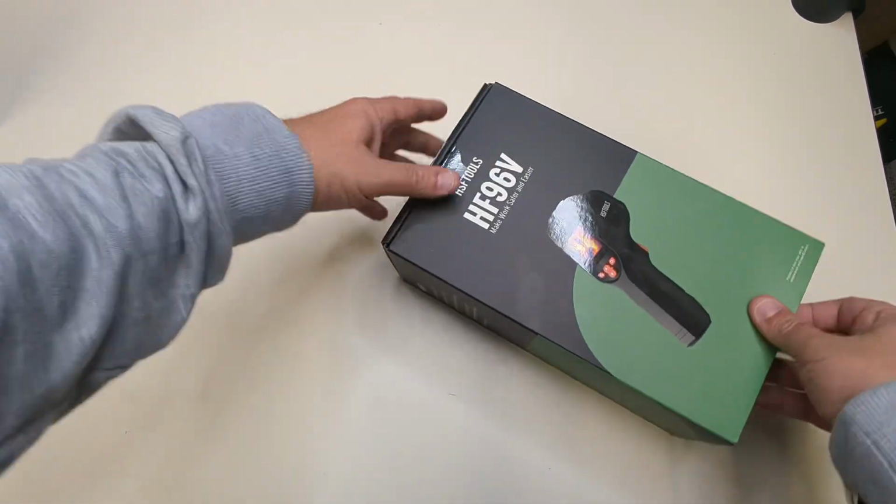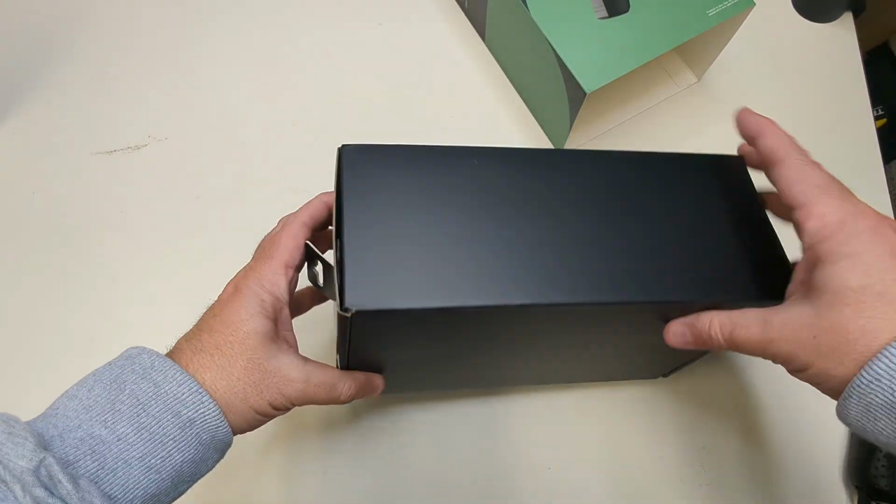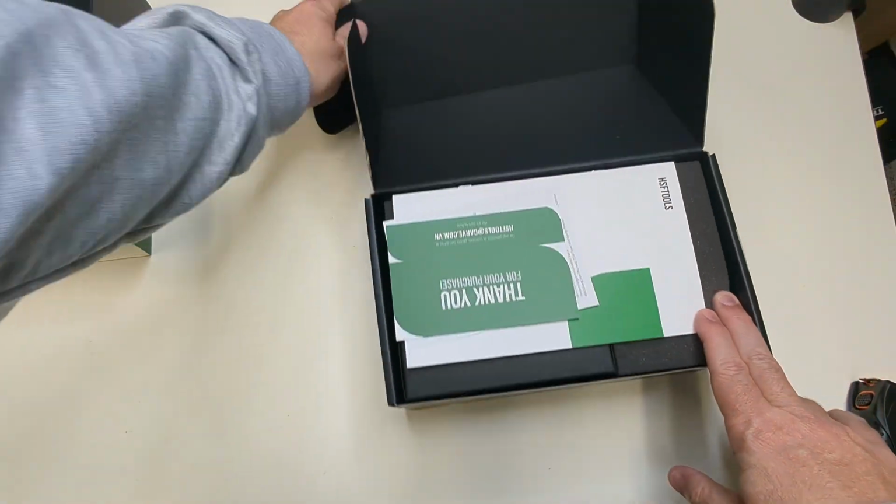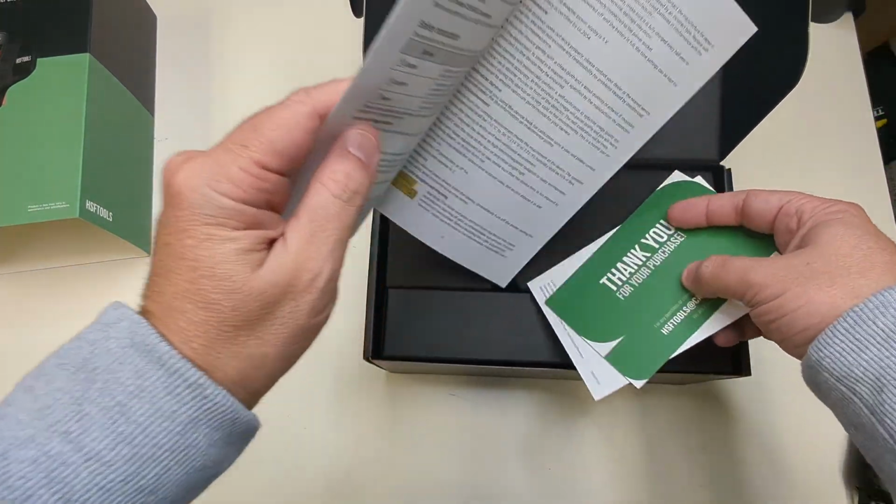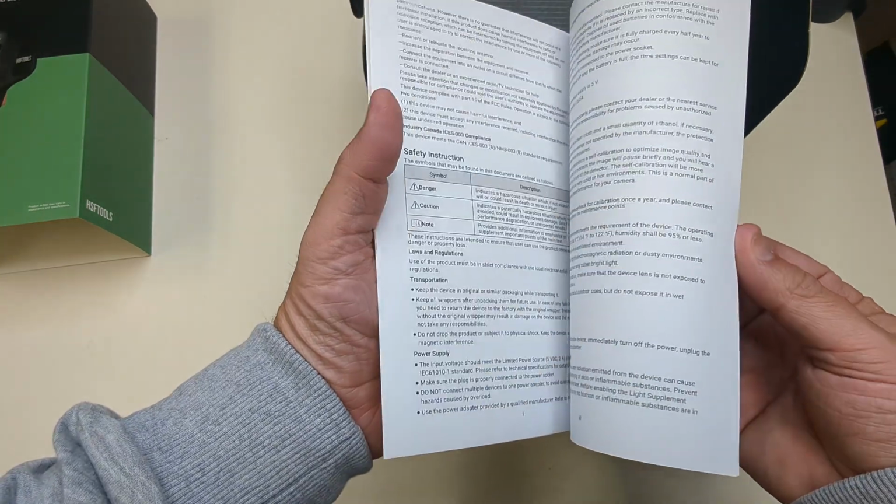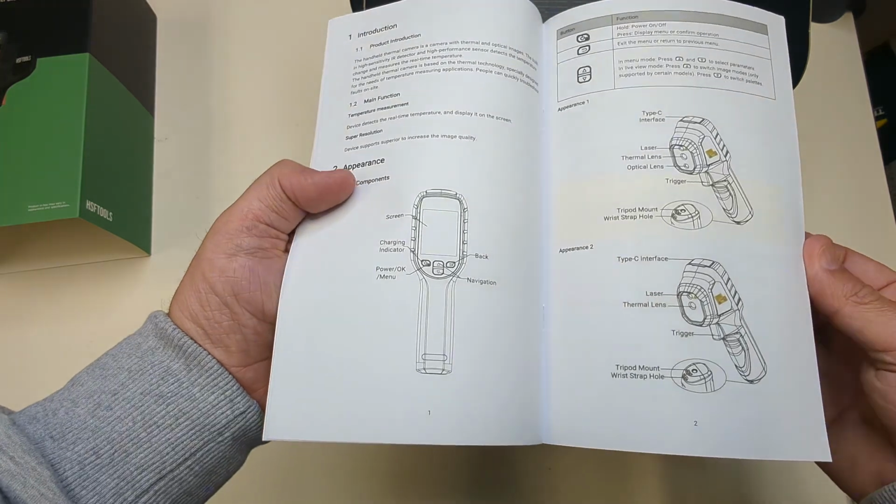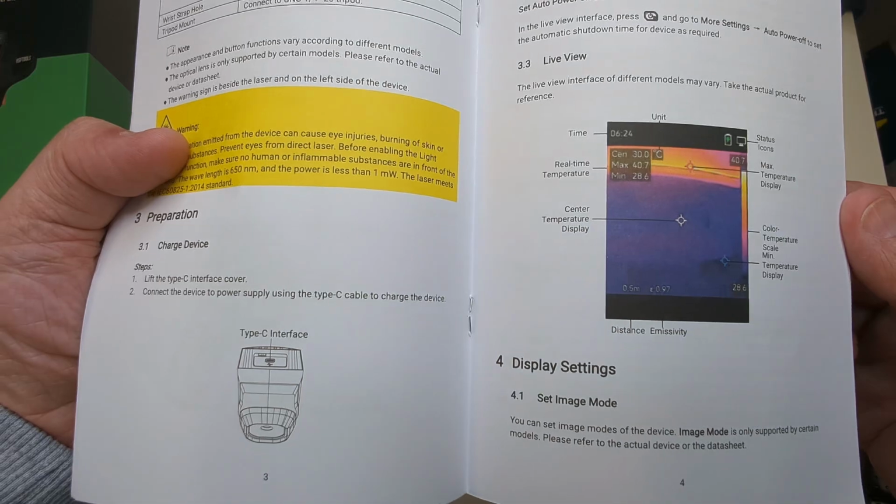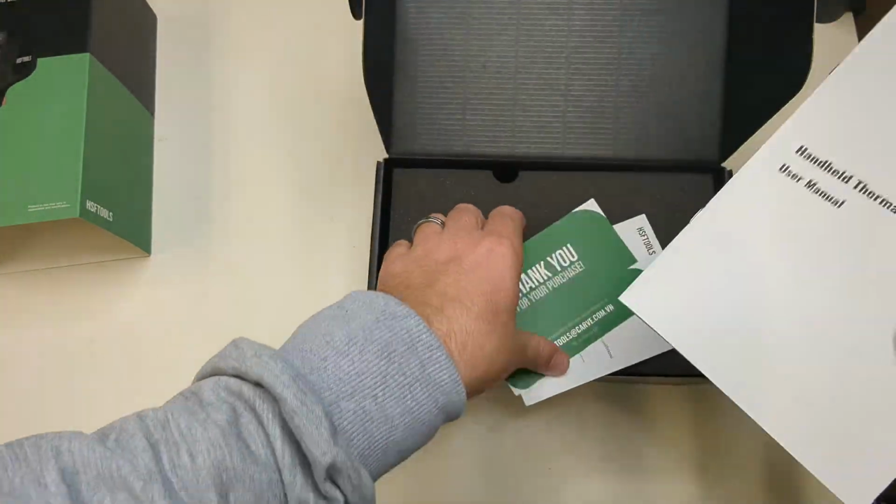Okay, so out of the box, you're going to get a thank you with an email. You're going to get a user manual, go through all the details, has different languages, talks all about setting up everything here. You can see all the details here as far as your live view, thermal, your power on, stuff like that.